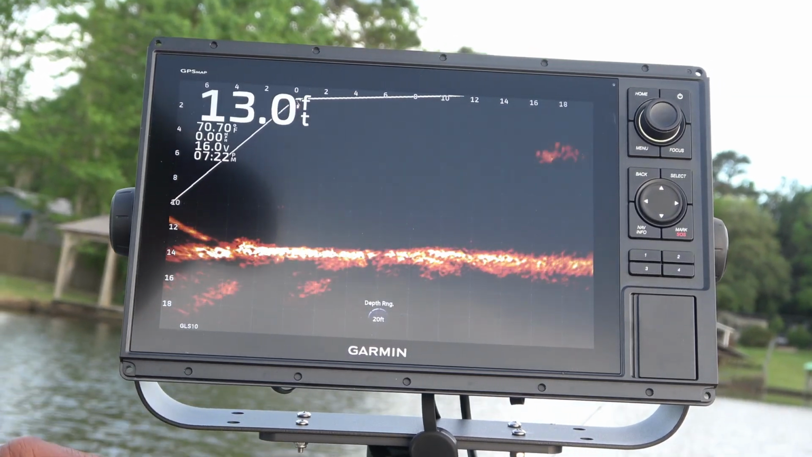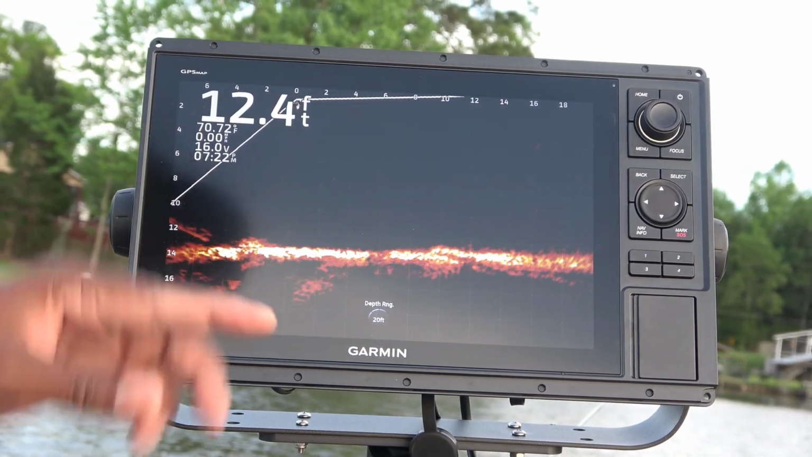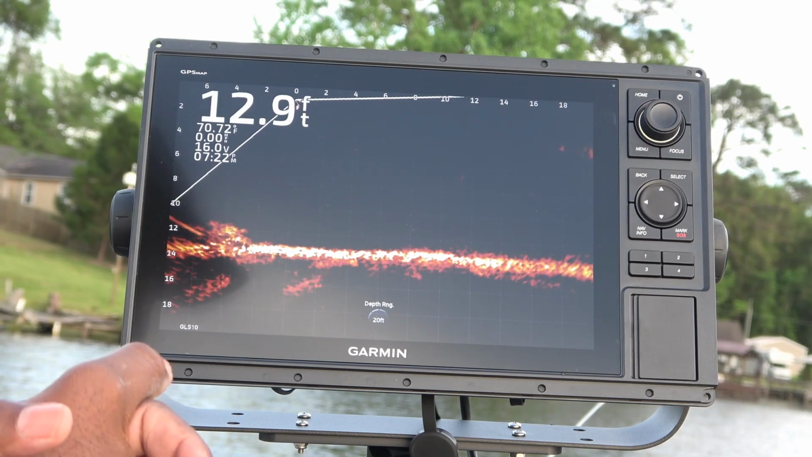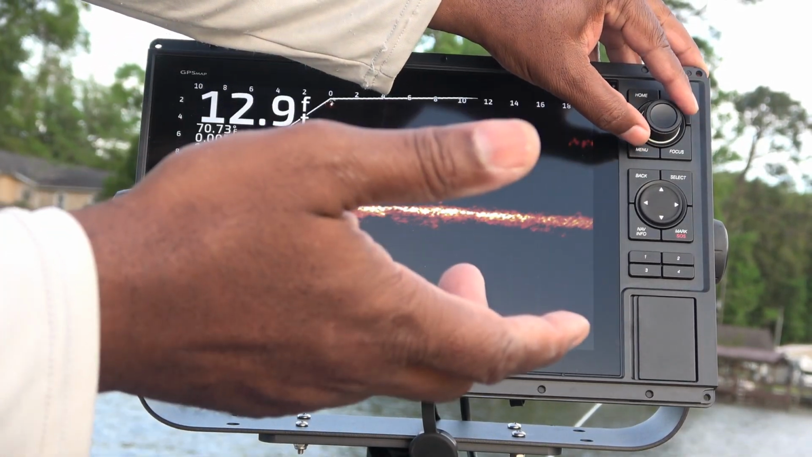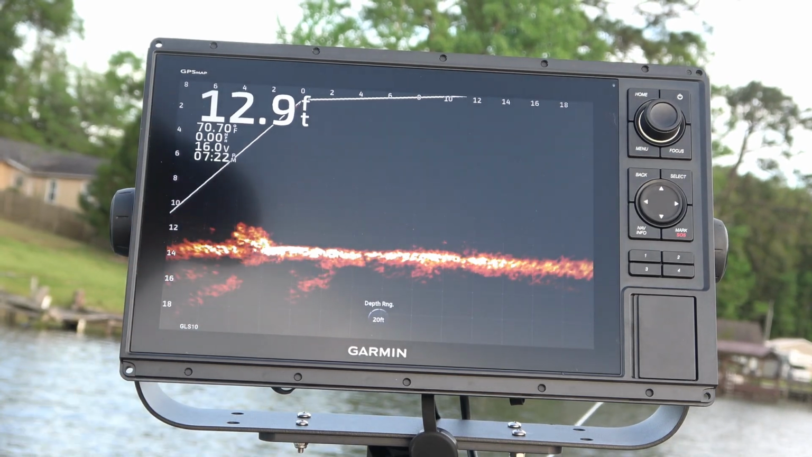So the resolution is just so much better than what I had before. I also like the keyed operation. When I turn this dial, it reminds me of the old televisions from 30 years ago. You can tell there are set points inside that dial. It's not just continuous off into infinity. You can definitely tell there are set points built into that dial.